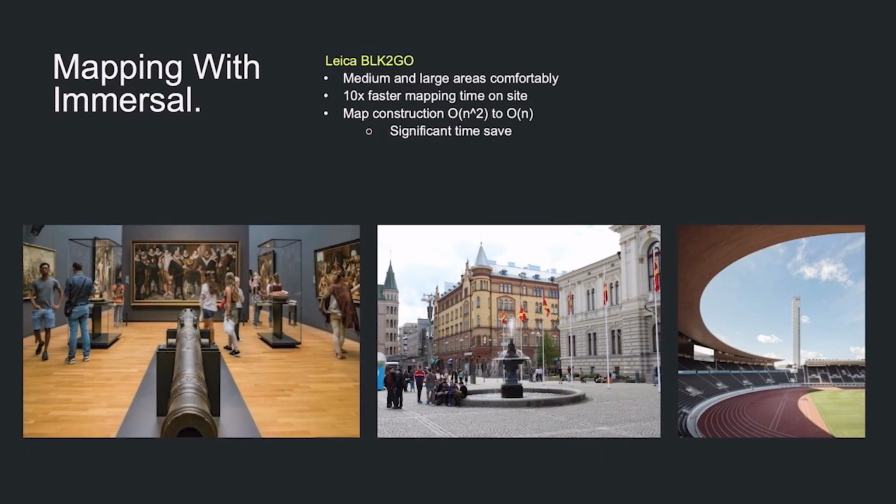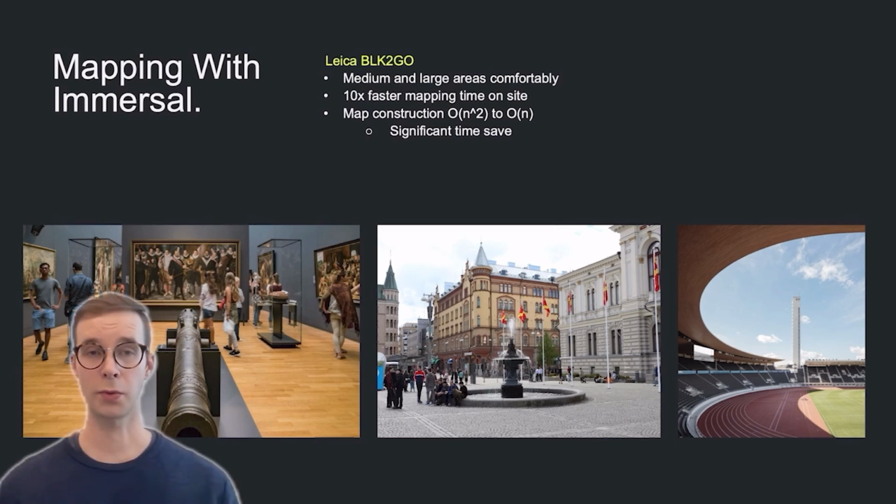Today, we support a device that lets you walk through a space and map consistently. And with Leica BLK2GO, we're seeing 10 times faster mapping time on site. And the AR map construction time on our servers is reduced from quadratic to linear with high quality post data. Now this is awesome. Basically, the bigger the map, the larger the benefit. I've even seen 70 times faster construction times.